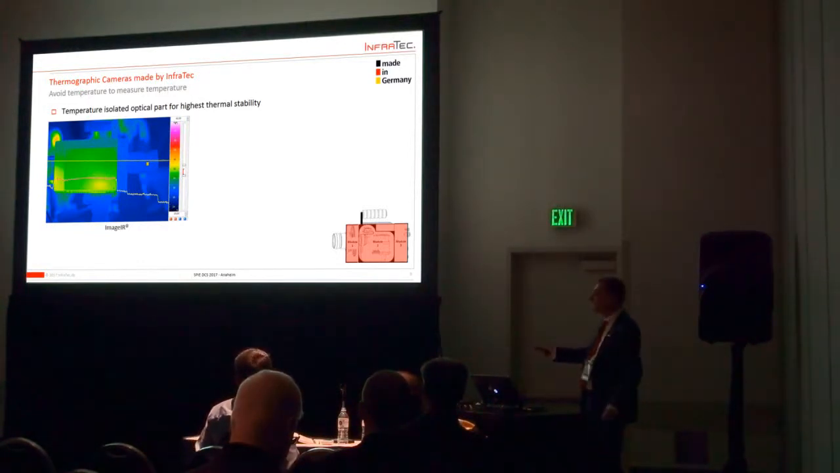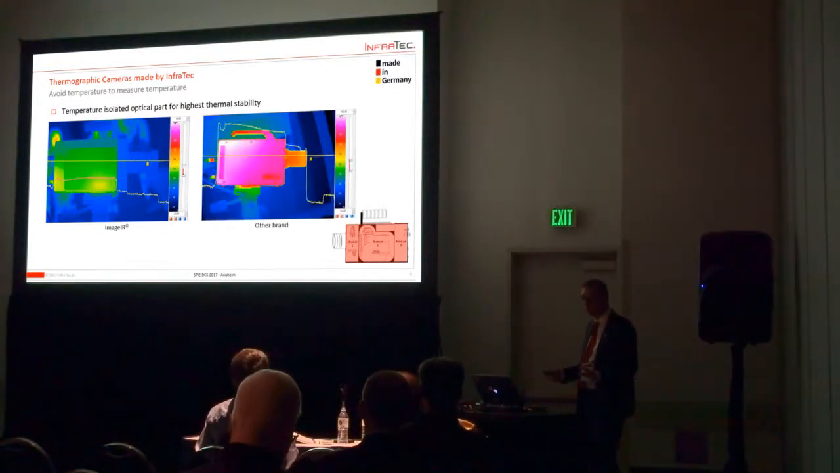We don't care because it's not the optical path, but the optical path is rather cool, around room temperature. And believe me, it's really not after switching on. It's really after a timeline.